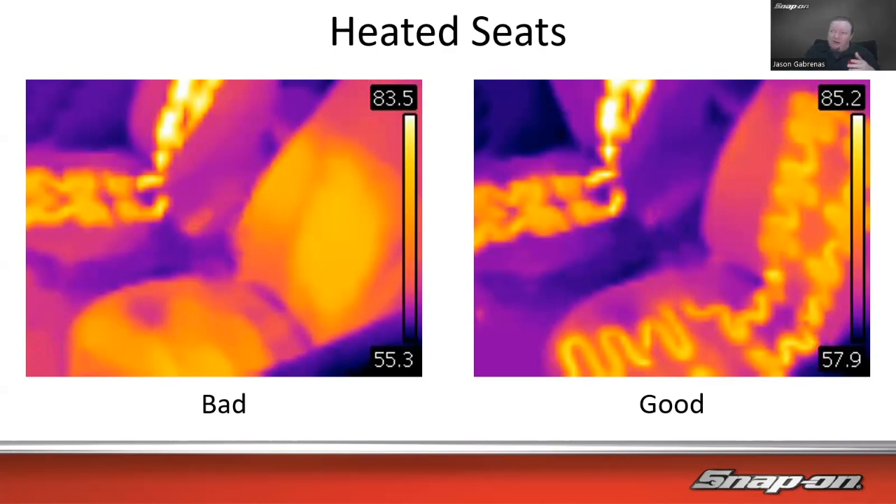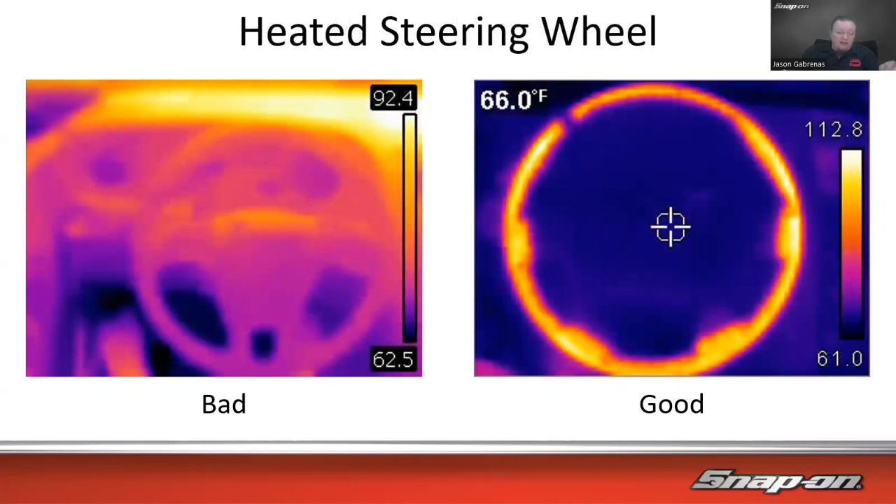So do I need the bottom? Do I need the top? Do I need to tear the whole seat apart to find out? So you can go in and look and see, okay, well, the bottom's working, the top's not working. That sort of thing. Heated steering wheel too.